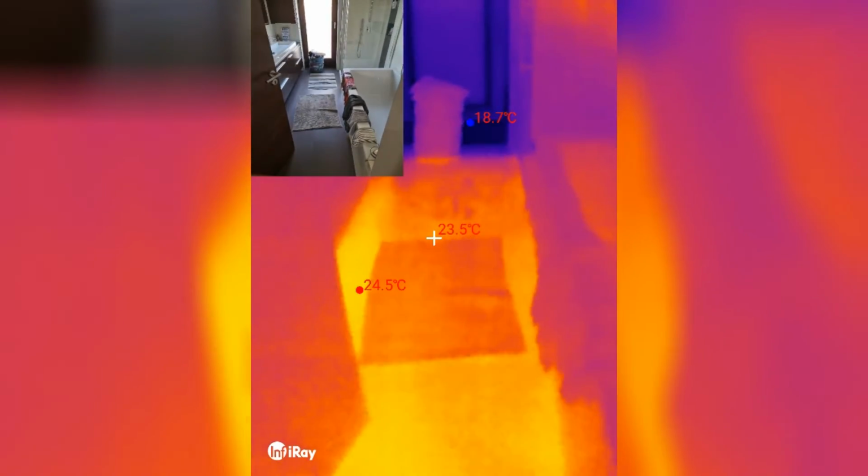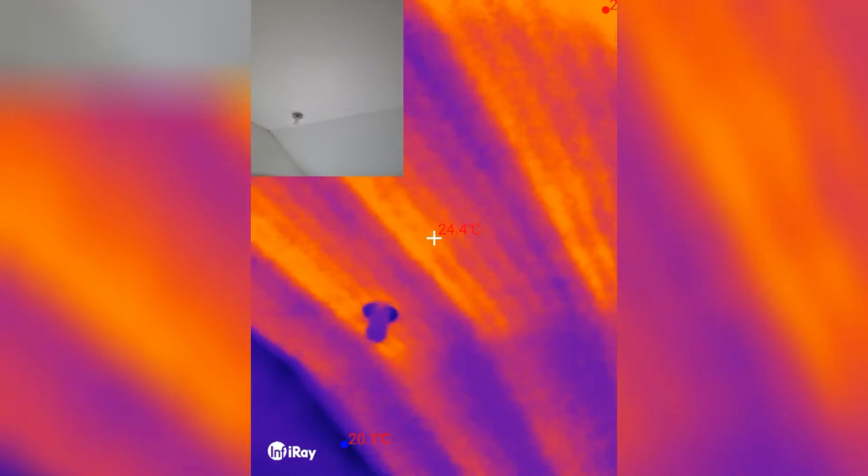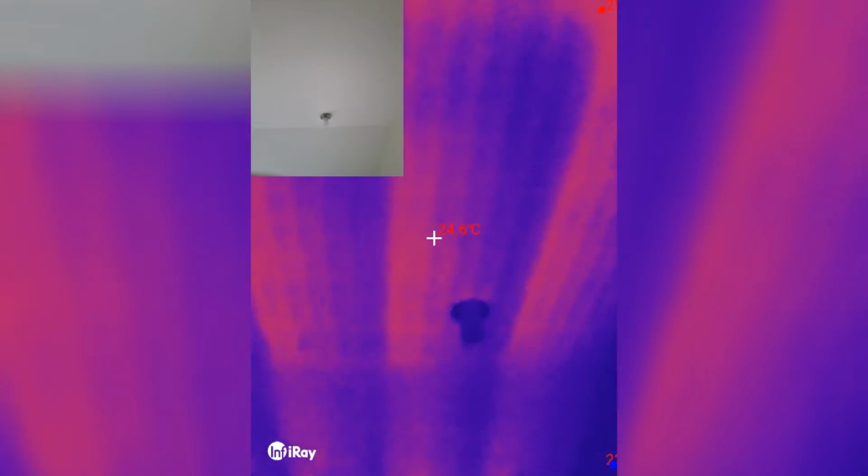You can see the underfloor heating here, going into the bathroom, and the same with the other kids' bedroom. Yeah, those things are glowing there because probably they are getting some sunshine on. Ooh, this corner is cold. And yeah, the ceiling heating is on full blast here. That's cool. At least I can see the pipes. And then probably it's going to be the same in our bedroom.